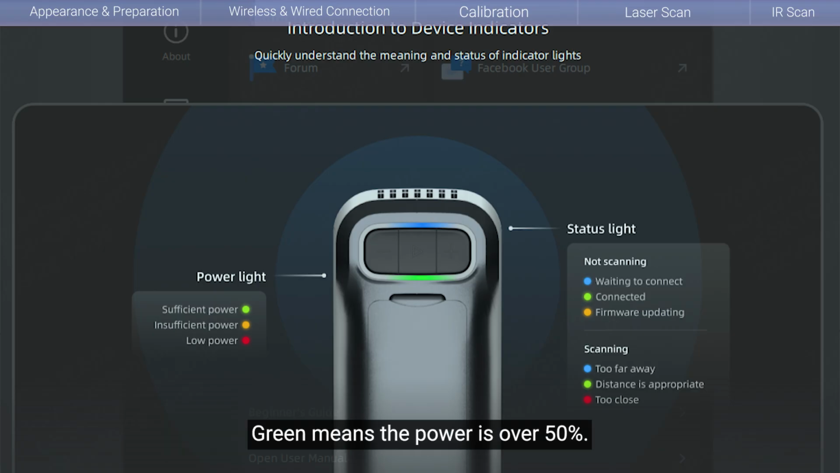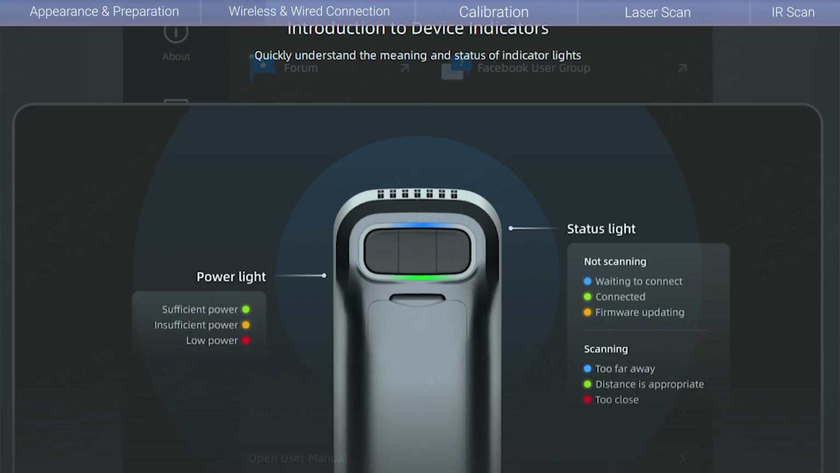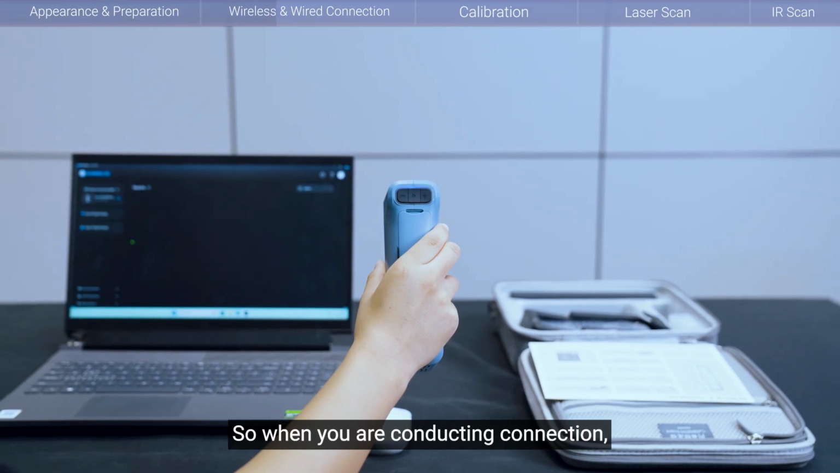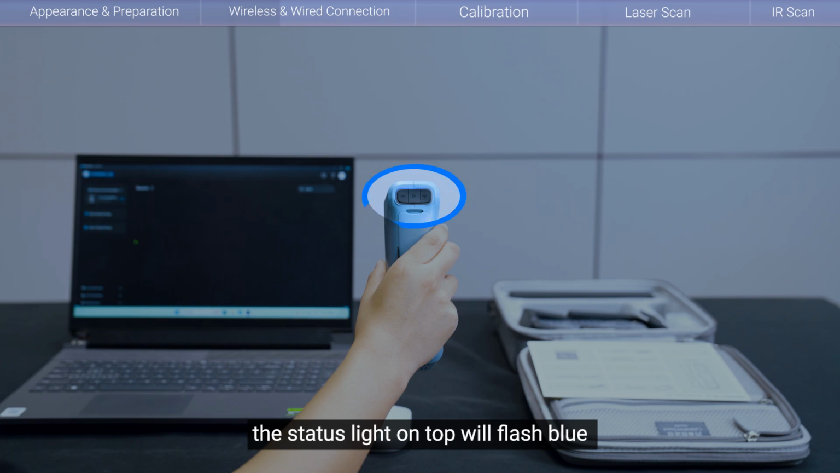Green means the power is over 50%. Yellow means the power is between 10% to 50%. And red means the power is already under 10%. So when you are conducting connection, the status light on top will flash blue. It means the device is on and in pairing mode.